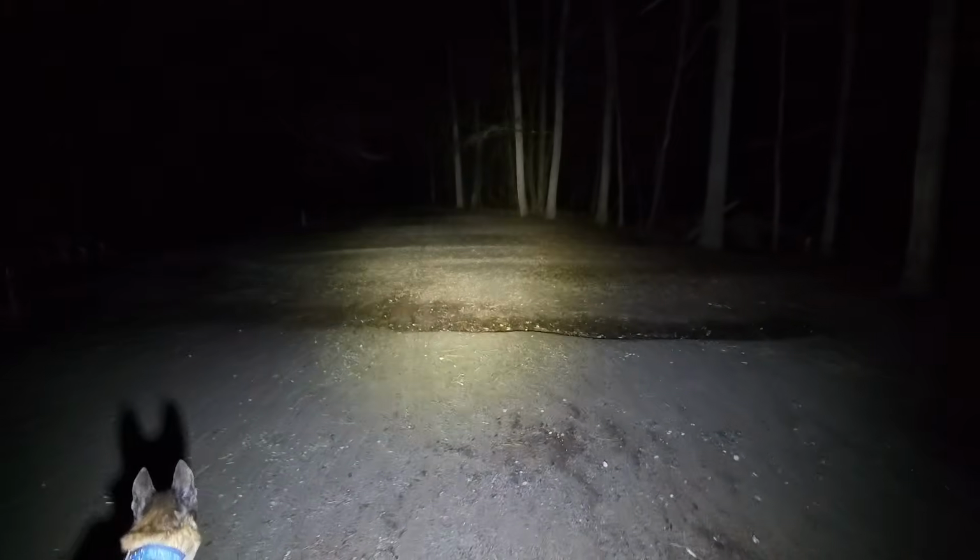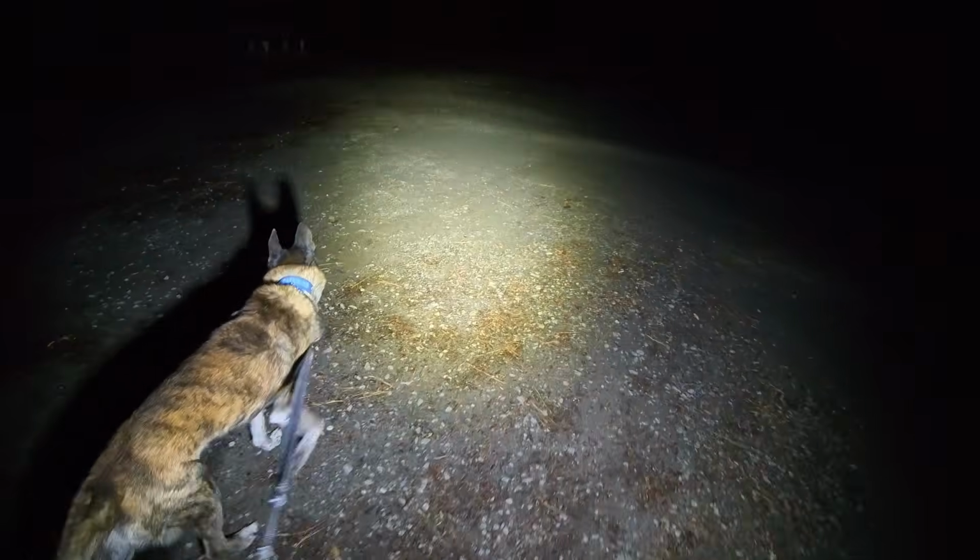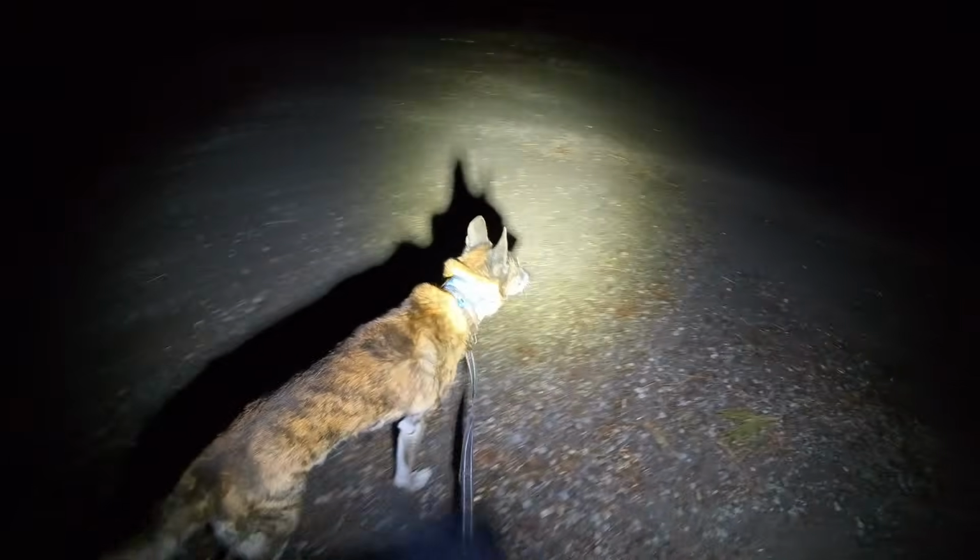All right, we are out here on the trail with my 14,000 lumen Olight floodlight, and I've got Canine Bartles with me. He's a brindle Dutch Shepherd. He's the perfect partner for doing this test out here in the dark.